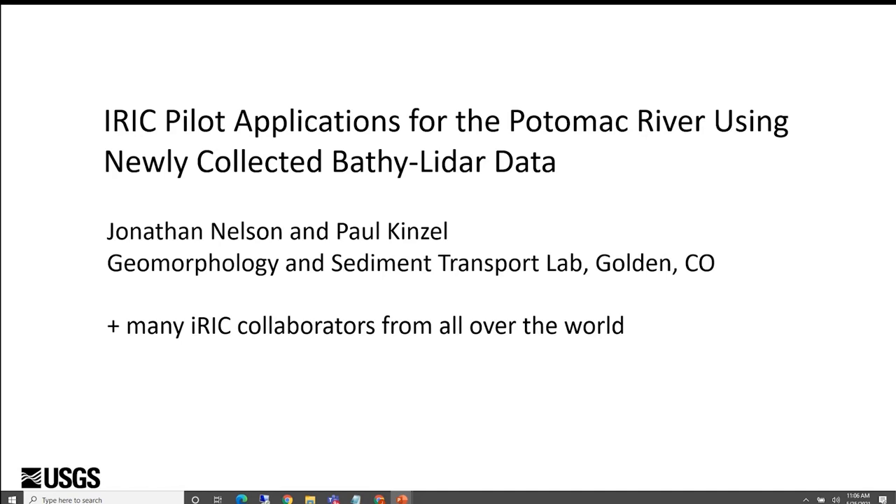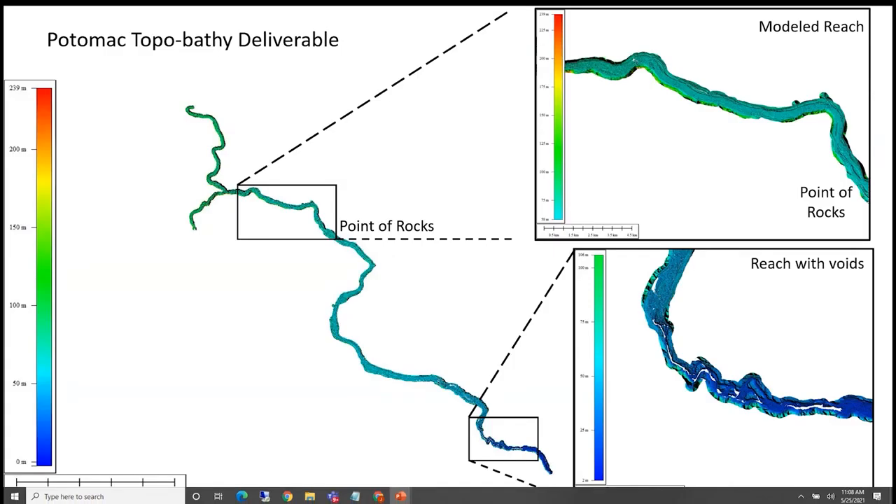So let's first look at what topo-bathymetry data looks like. This is a simple map of the reach of the Potomac for which we flew topo-bathy LIDAR. Probably most of you are familiar with how LIDAR works.